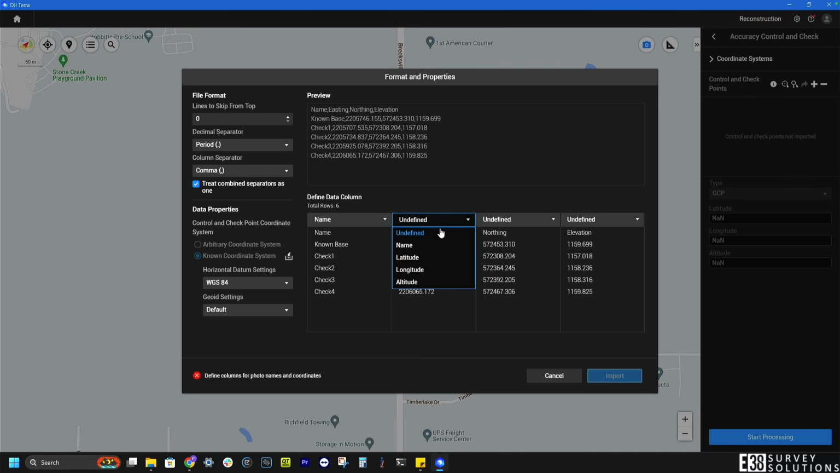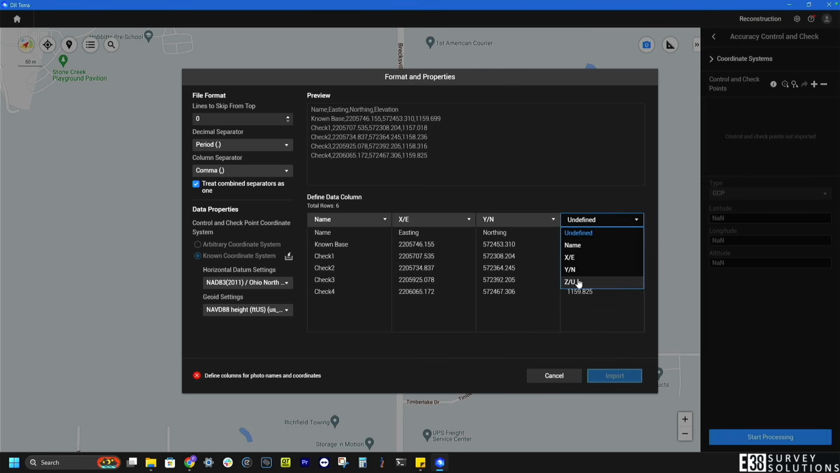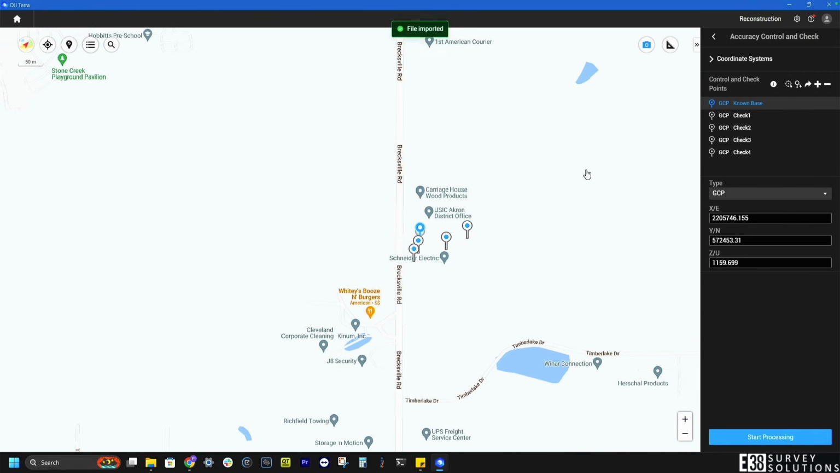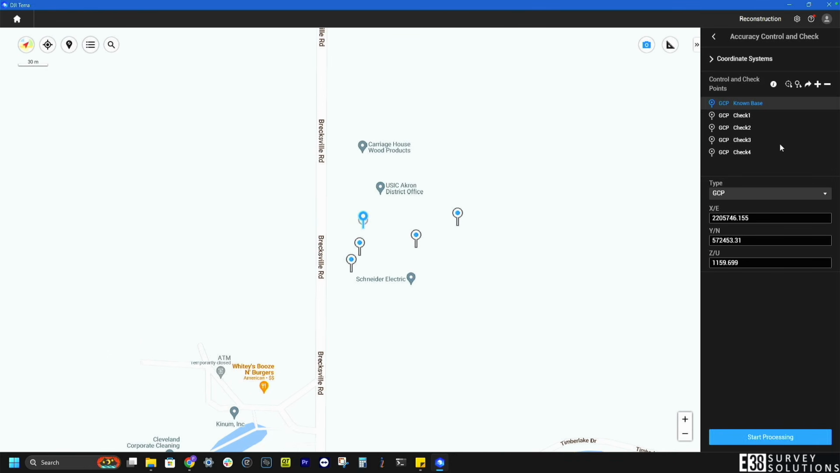I'll define the columns. I'll need to select the coordinate system I used for the checks to bring these points in properly. And I'm also going to skip that first row that contains our headers, and then click Import. As you can see, it brought in my checks as ground control points.